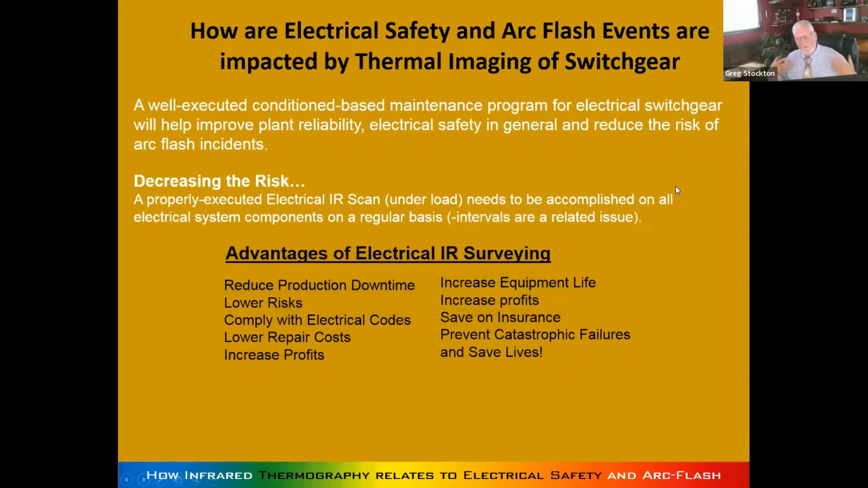So the good thing about doing infrared on switchgear is it reduces the downtime risk, increases the life, lowers the risk in general, means more profit, saves on insurance maybe, prevents catastrophic failures, lowers the cost, increases everything.